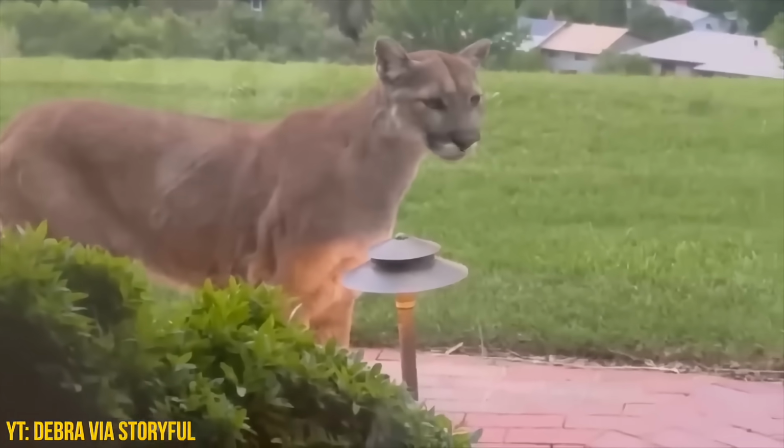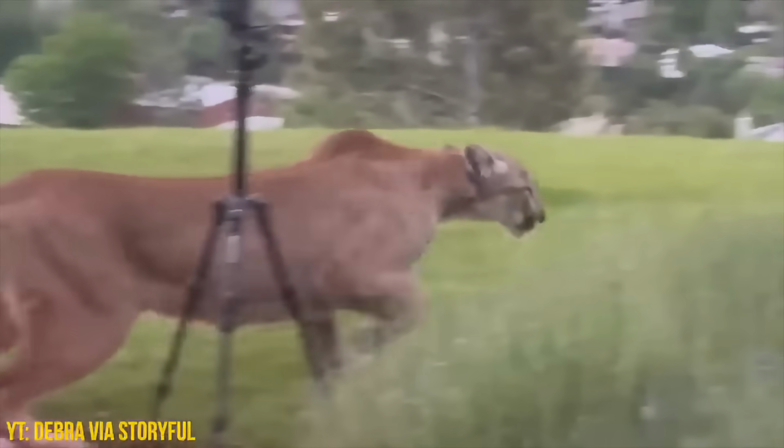These lions, they look healthy. I mean, yeah, they're pretty, but they're not there for a beauty pageant.